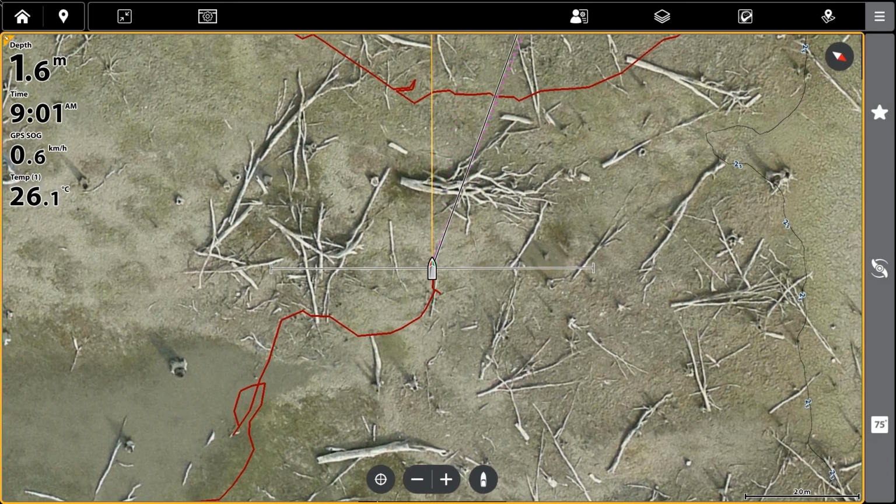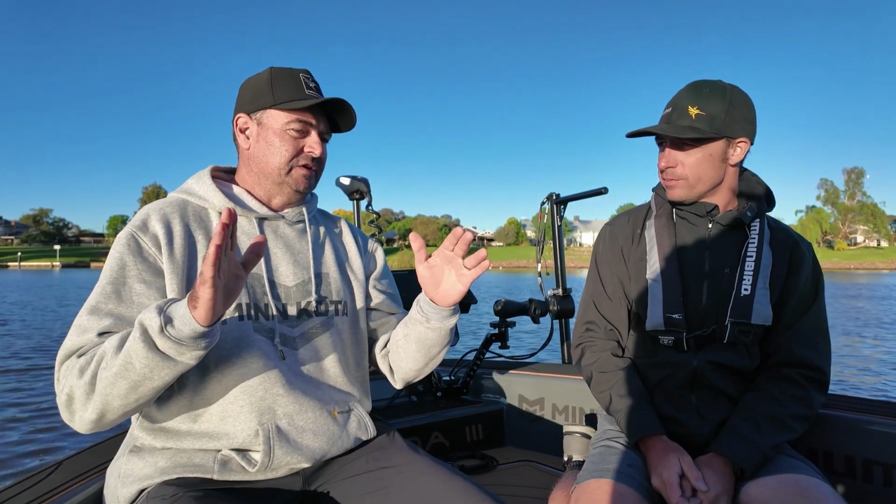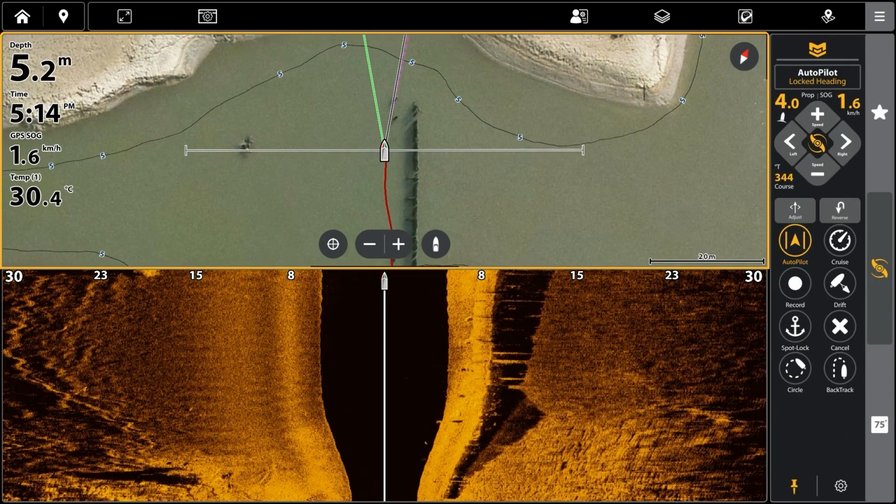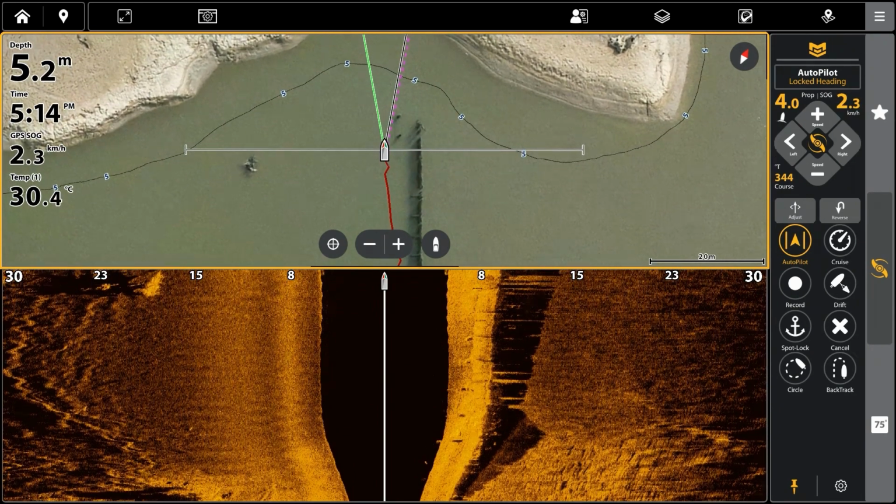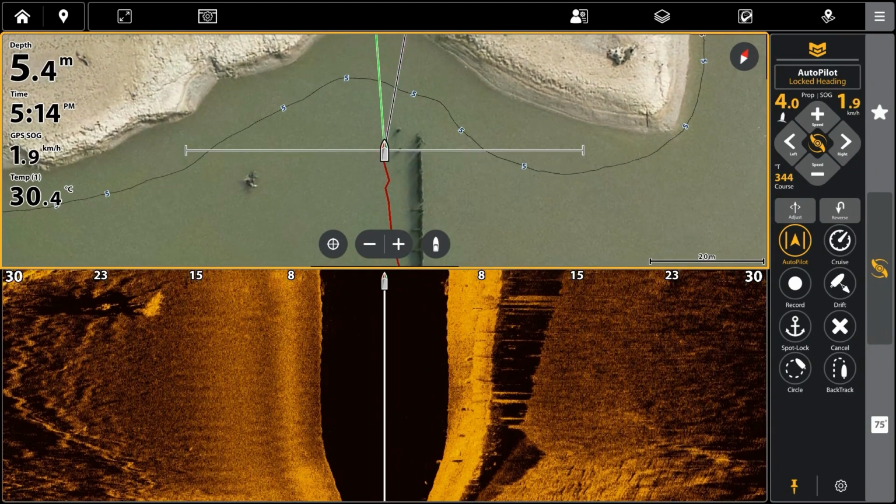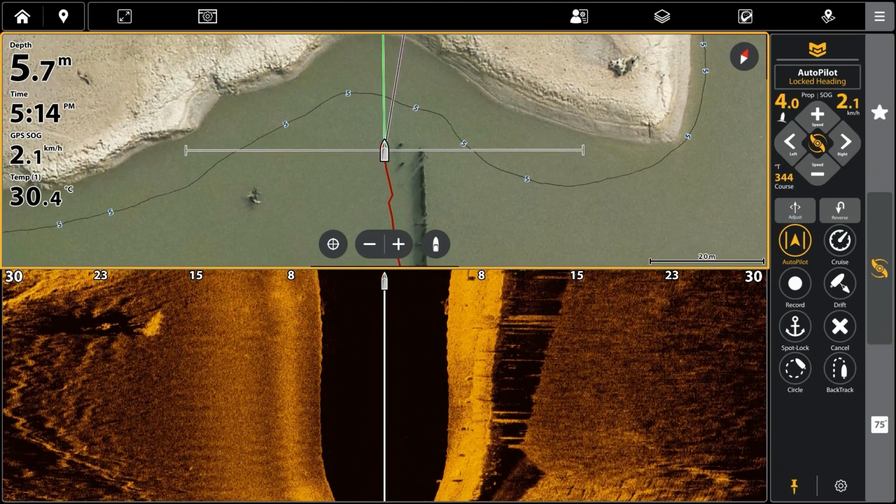Yep, so that was quite handy too, and there are some pretty cool functions that I've gone through, and we've got some content which we'll chuck up with some of the other things like side image range. I found that quite helpful. It's good for the trolling guys, but it's also good if you're combining side image with Lakemaster. You can confirm exactly where everything is. The snag you see on your side image, you can overlay it to your map and go, right, that's that guy. We can see that's a really nice laydown.